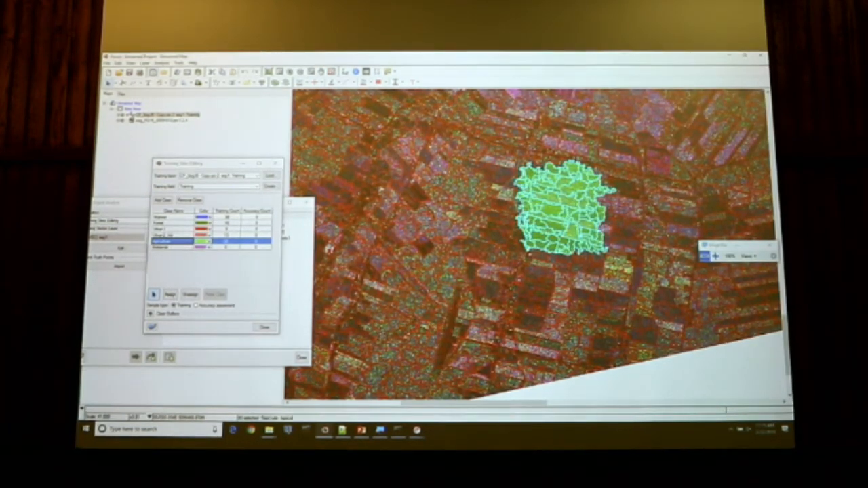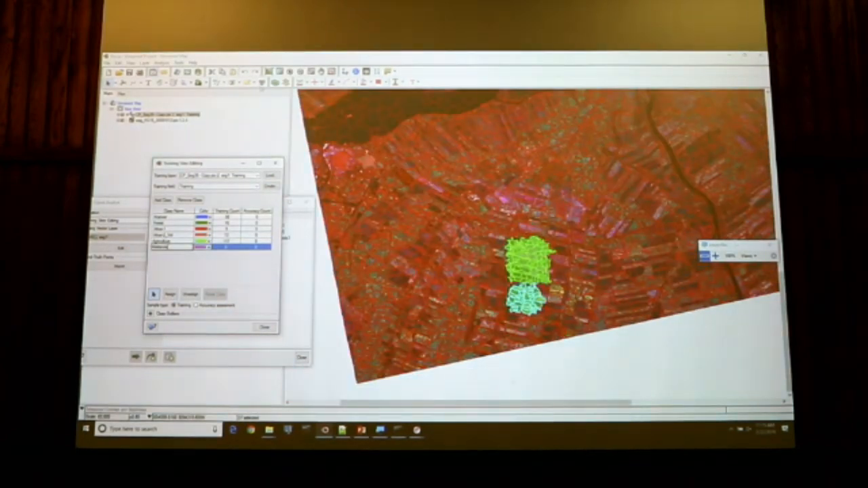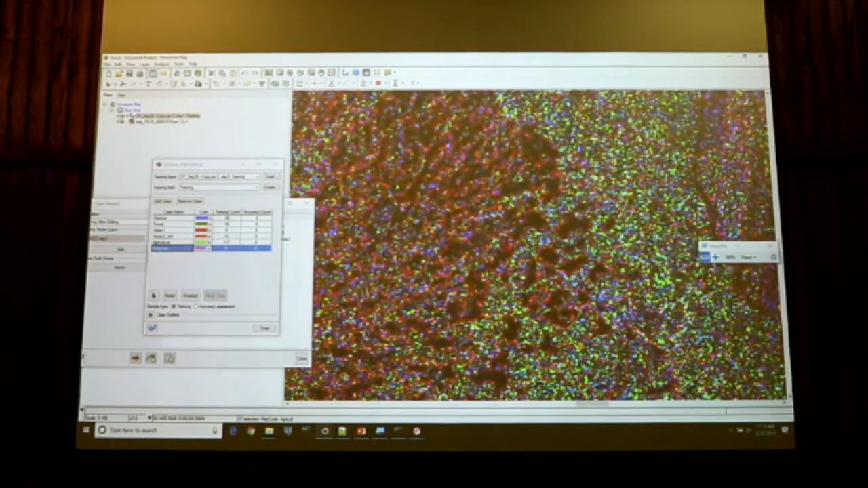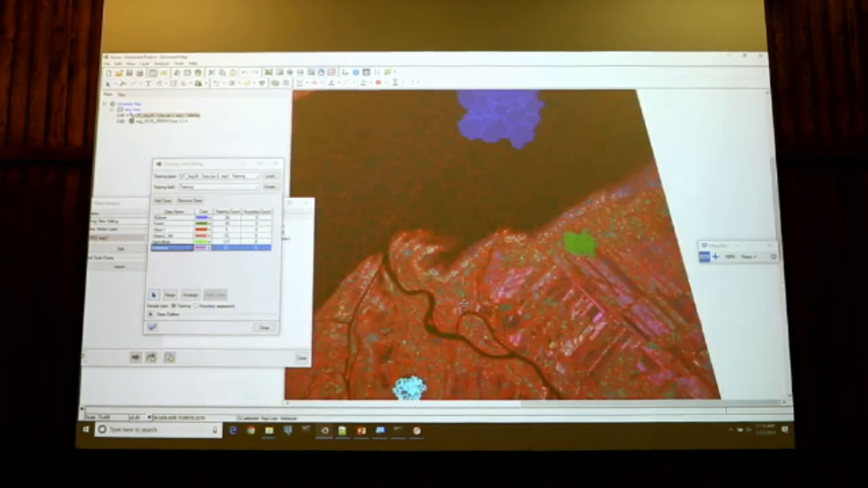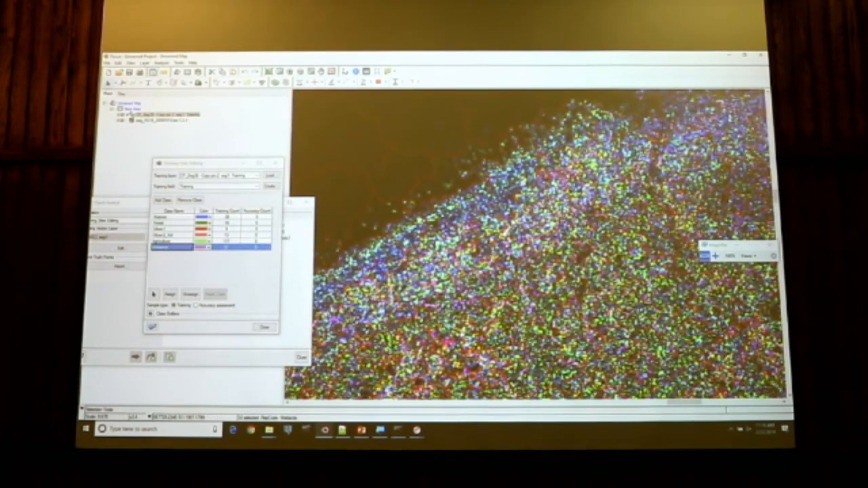I will select a few more to have a few more samples, and then my wetlands. Assign. And then my wetlands, I can assign it.